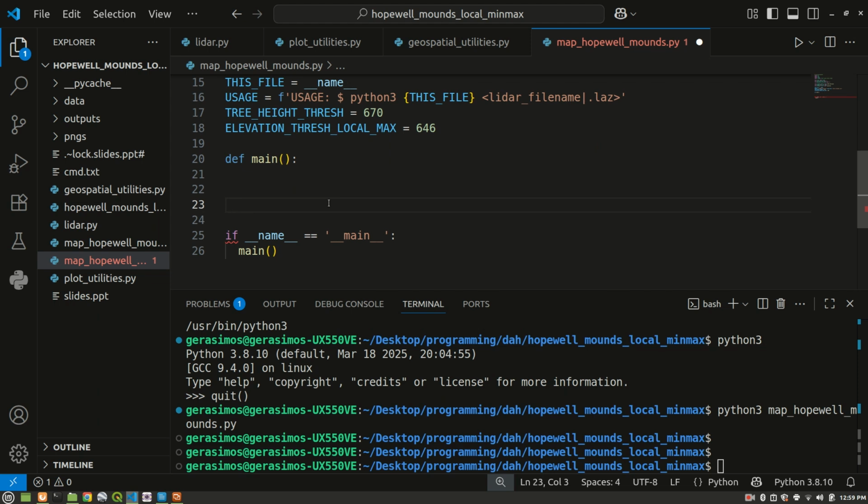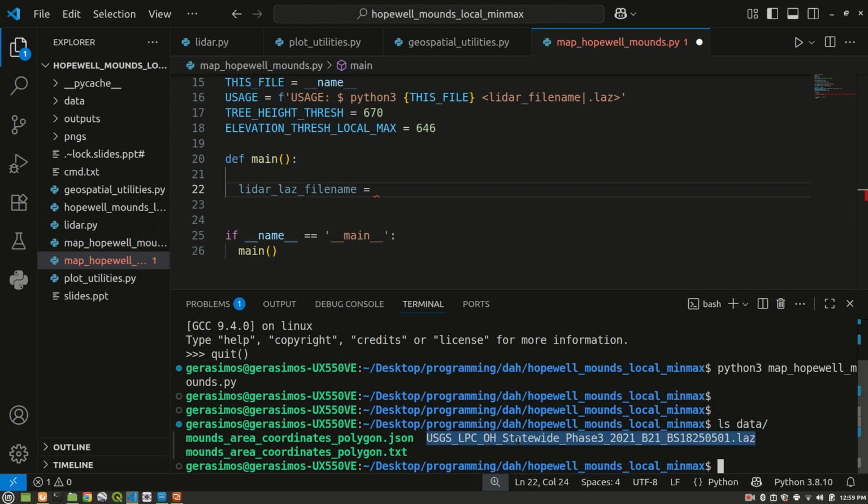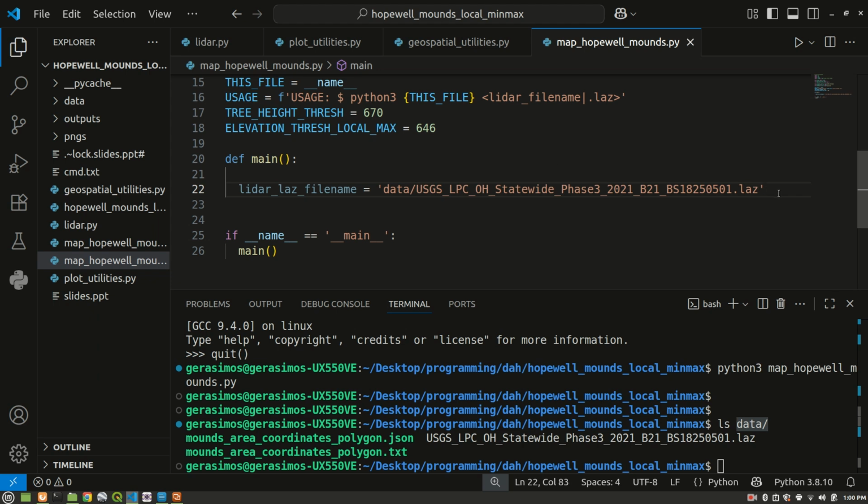So let's go down to our main method here, and we're going to go ahead and define our input file name that contains the Lidar data. We're going to say here Lidar LAZ file name is going to be equal to, and I have the Lidar data file under data here, and it's actually this thing right here, so I can copy the file name. It's under a subfolder called data. So that's where I put it. We're going to define that as a string. We can say here data slash, and I can paste in the name of the file.